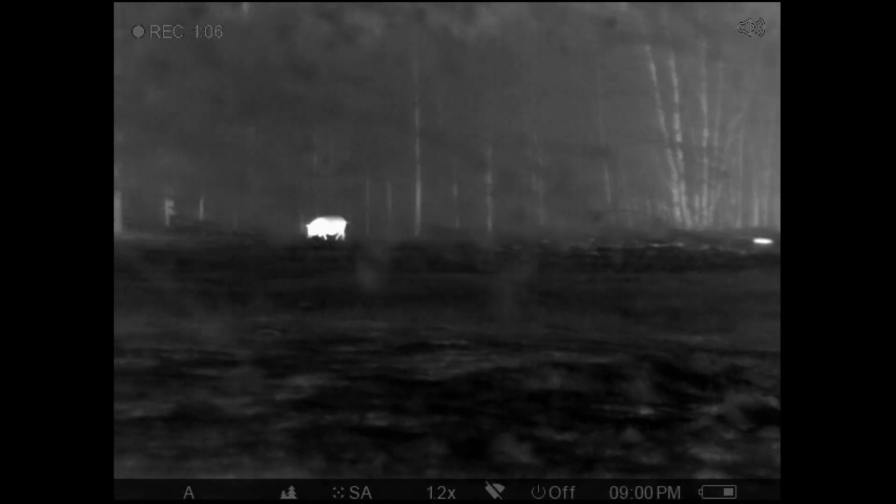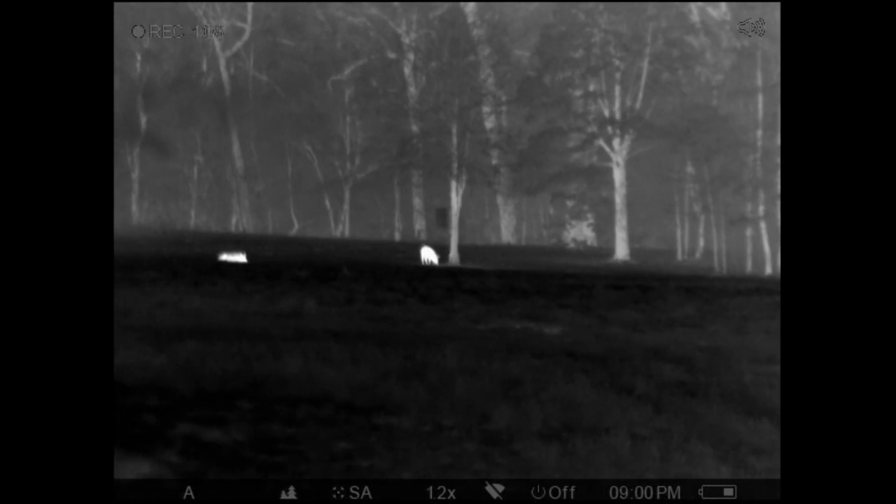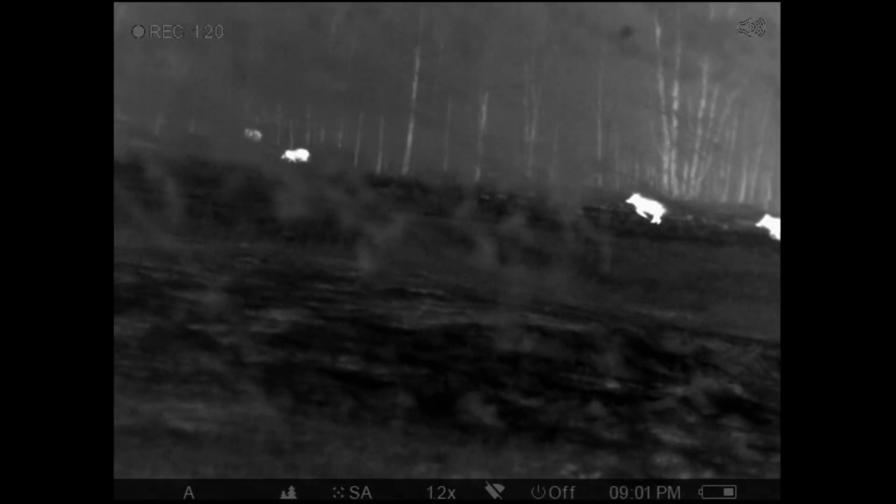Hey, can you shoot this big one? You ready? Alright, here comes the count, fellas. Here we go. 1, 2, 3. Shoot him again.